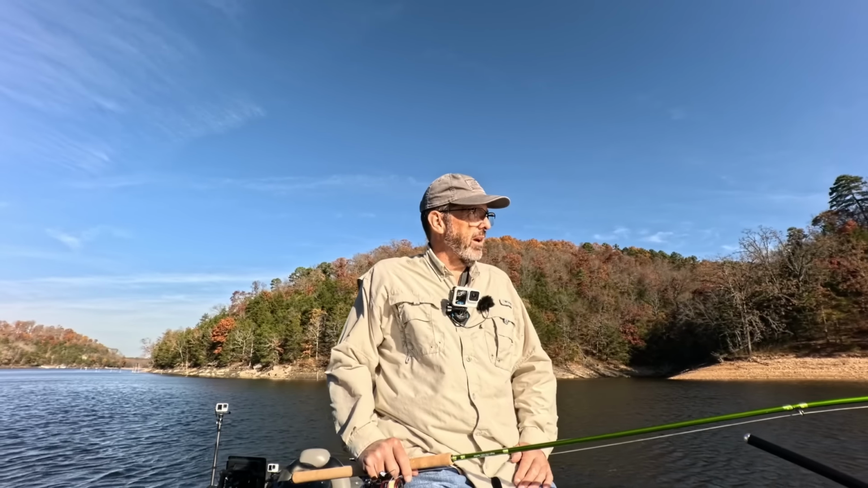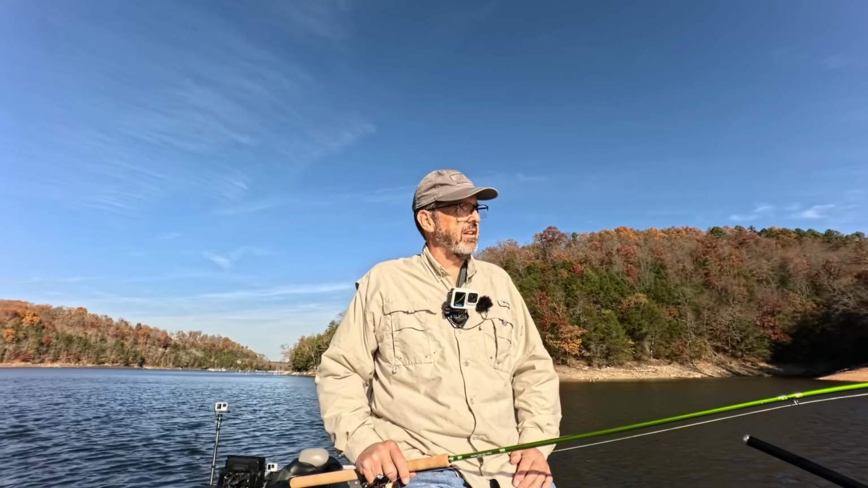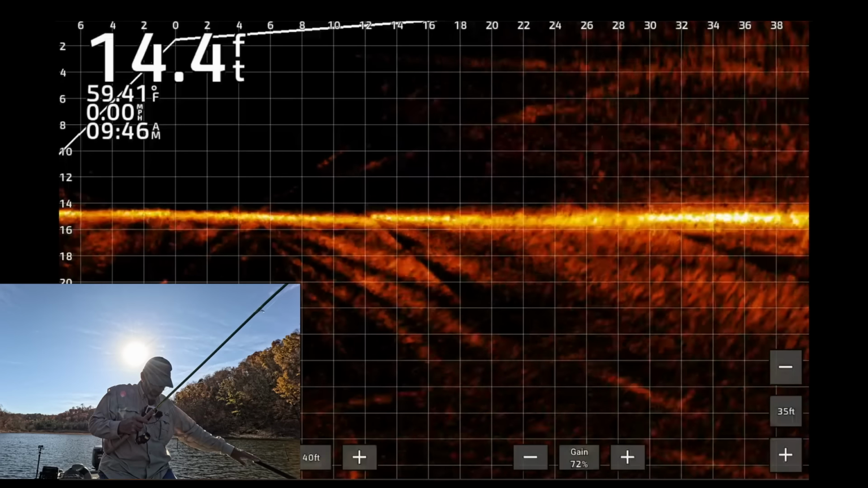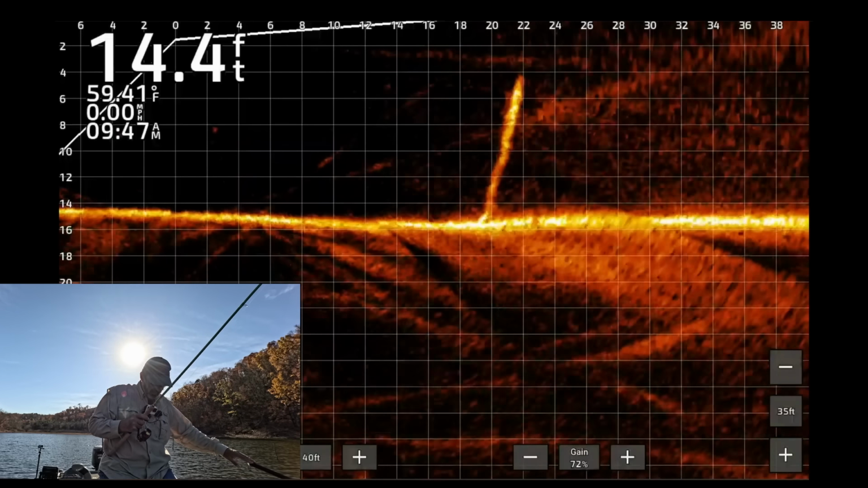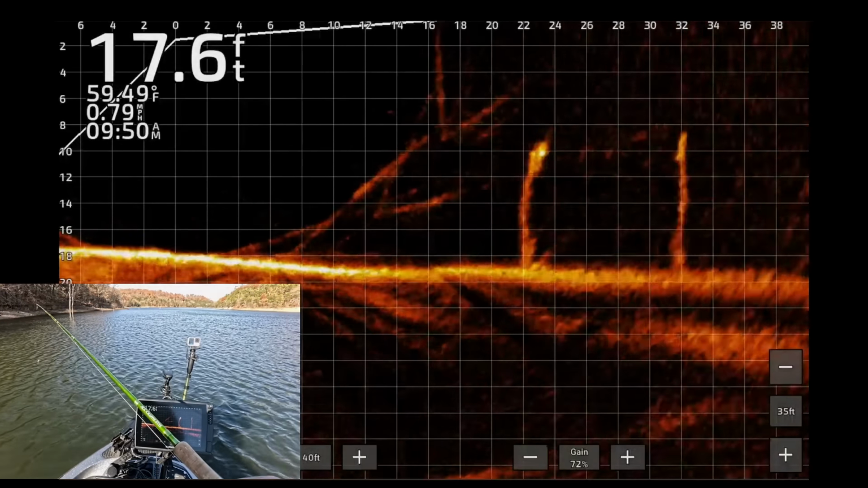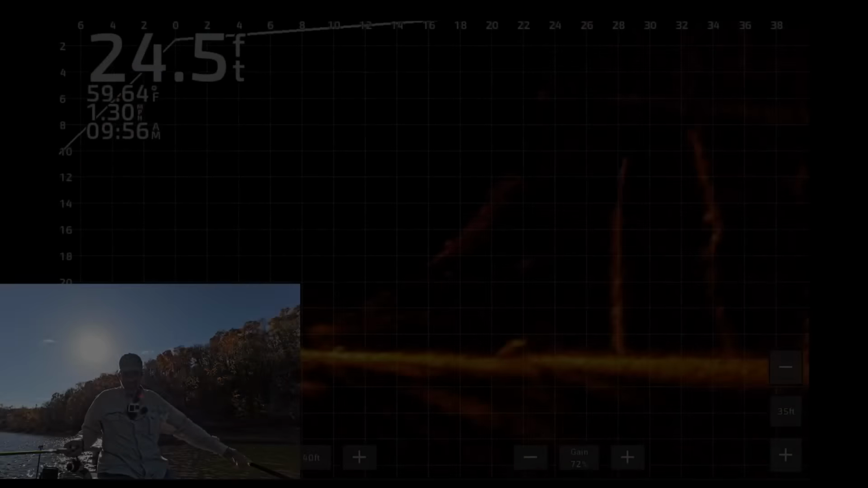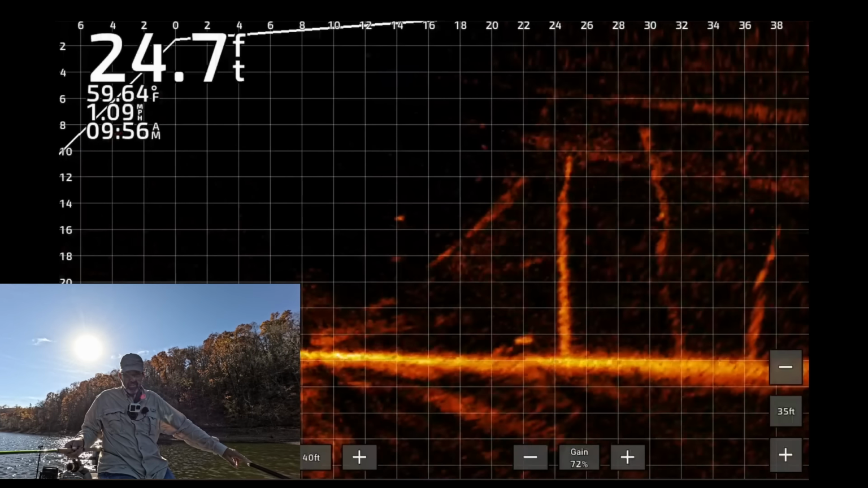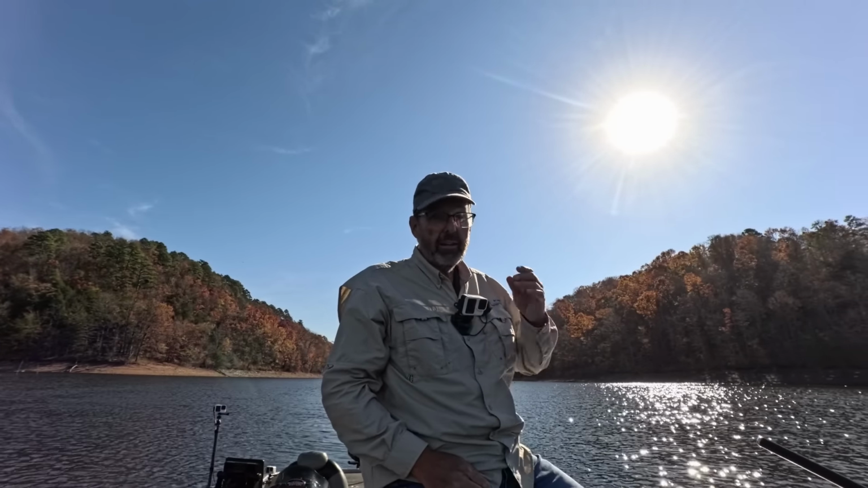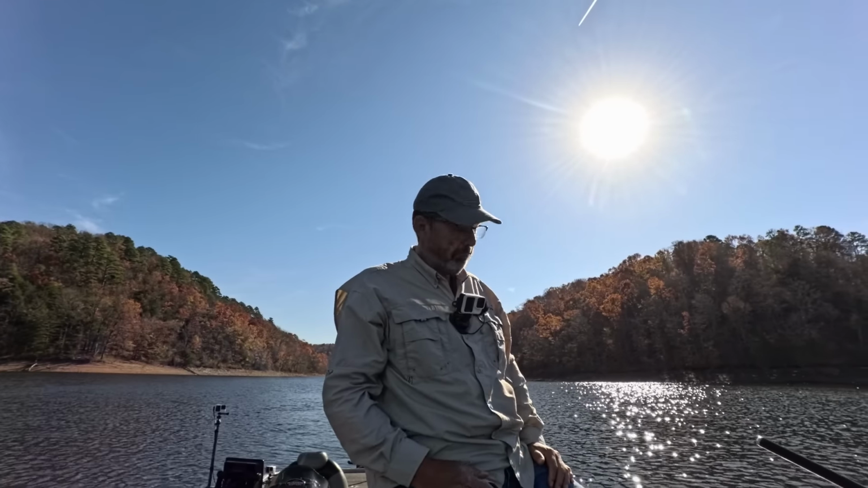So with the wind blowing the way it is, I'm going to go ahead and run back here into the back end of the creek and come back out because it keeps pushing the back end of the boat around on me. Well, I've been here longer than I intended to be, and I'm going to move out to the mouth of the pocket. I'm losing daytime.